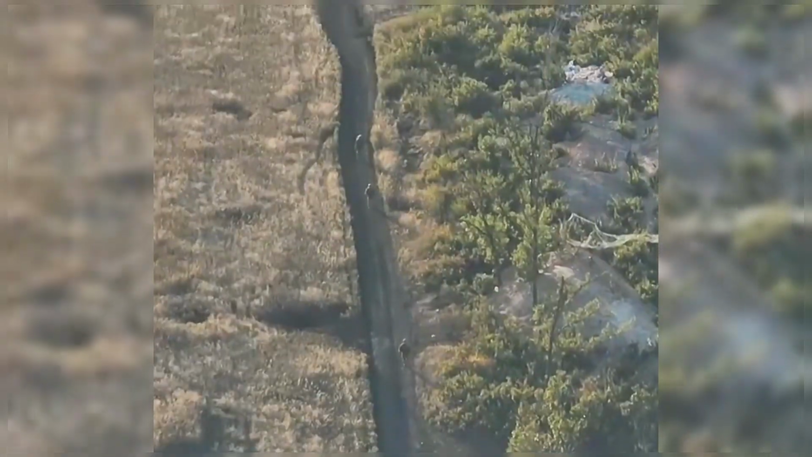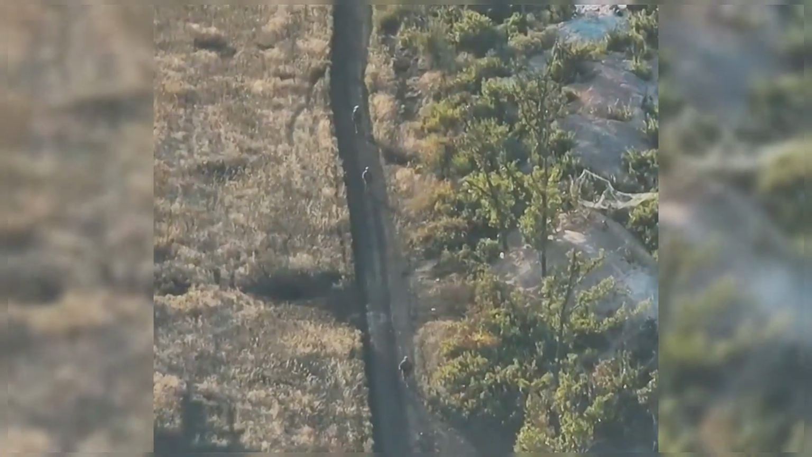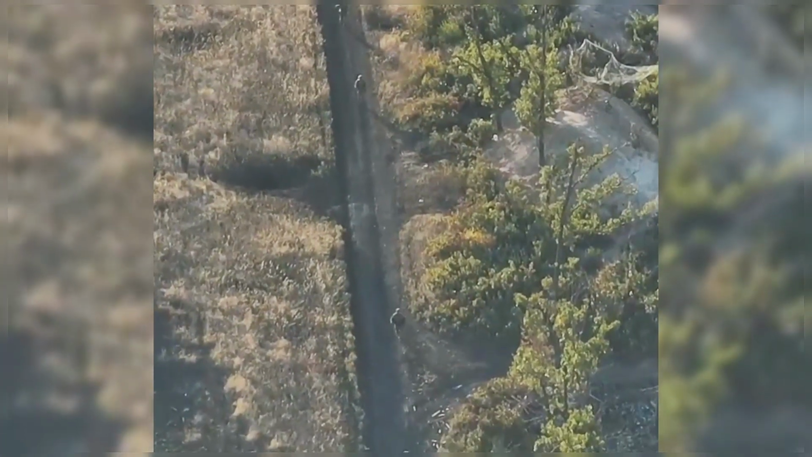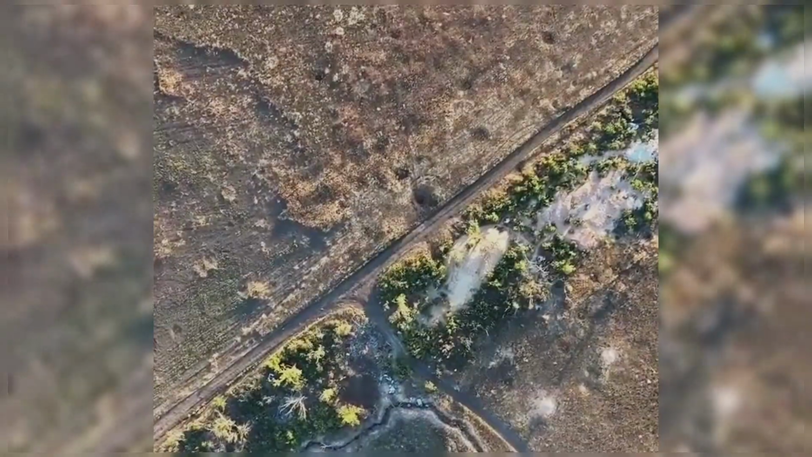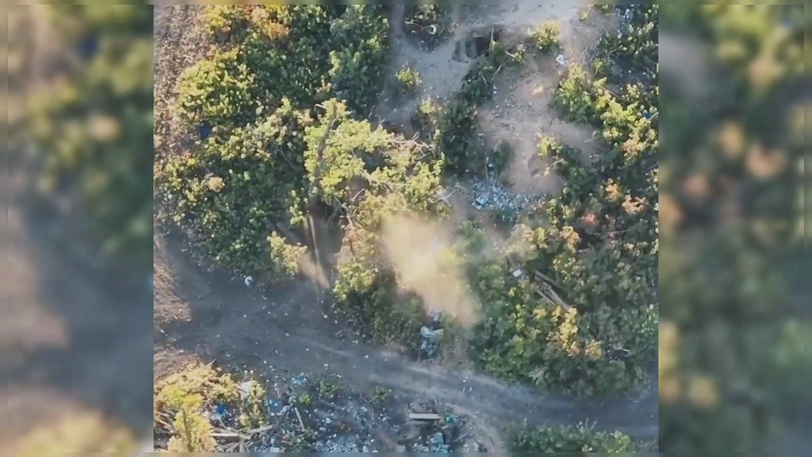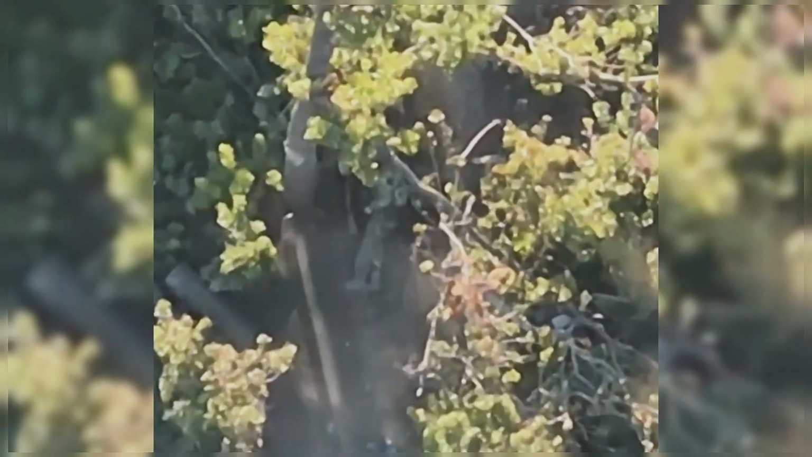In a quiet stretch of forest near the front line, 3 Russian soldiers move carefully along a narrow path, unaware that a Ukrainian drone is watching from above. As they reach a small junction, a grenade drops into their formation, scattering the group instantly. 2 vanish into the brush, while the third, injured, crawls toward a tree for cover. Seconds later, another drone locks onto the heat signature and moves in silently. The final strike lands with measured precision.